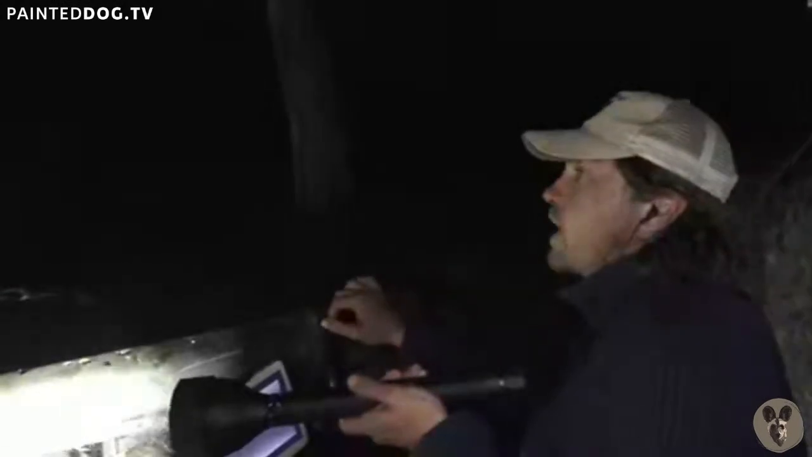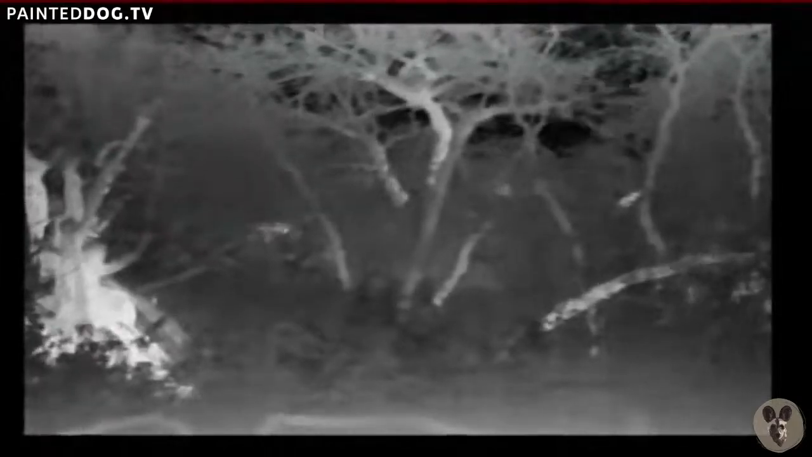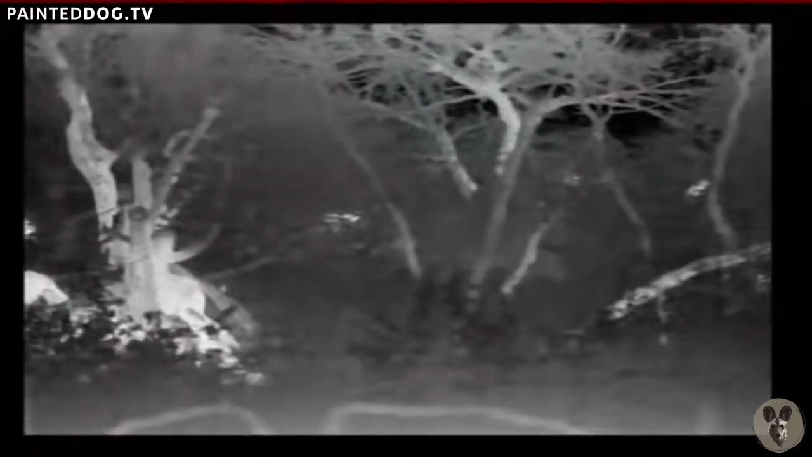Now, of course, thermal's great, but if she's low to the ground amongst these thickets, what's that up on the top there? You see that? Or was that just a rock? Rock.